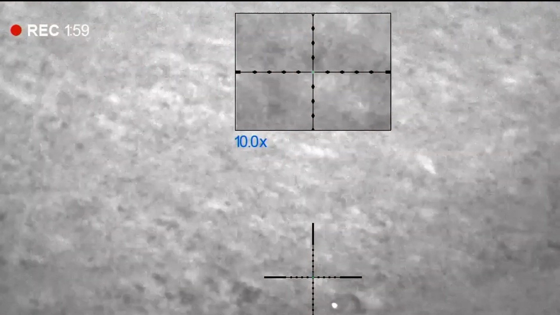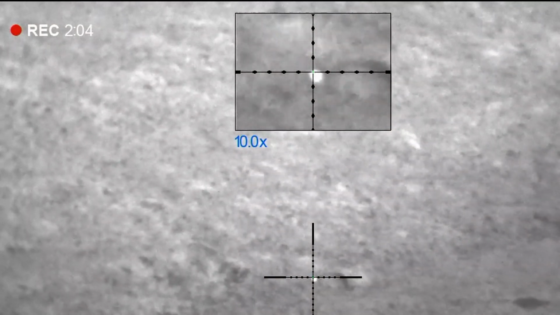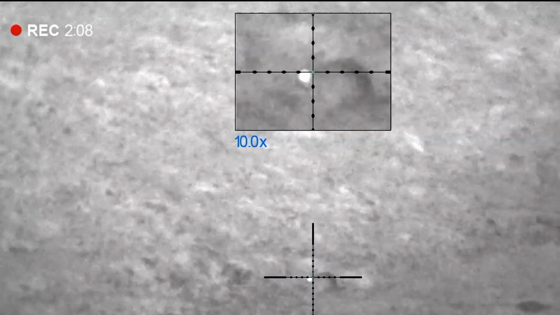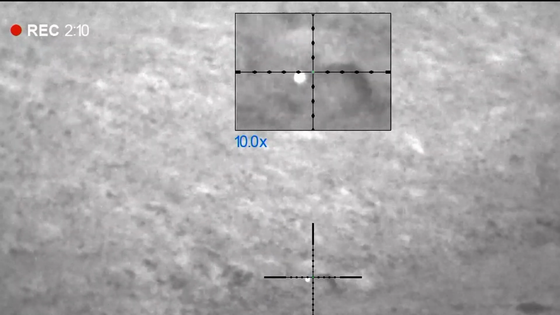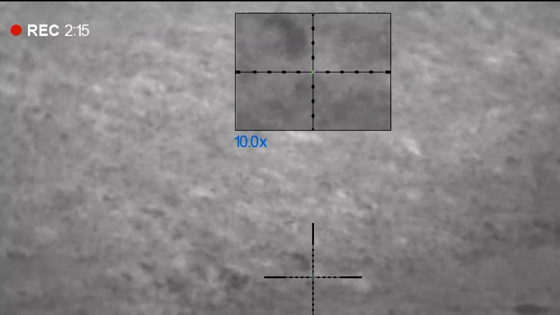Right, back to the job in hand. That flashing that you can see on screen is the laser rangefinder. As you can see, you can actually see it in the reticle, so you know exactly where it's hidden.